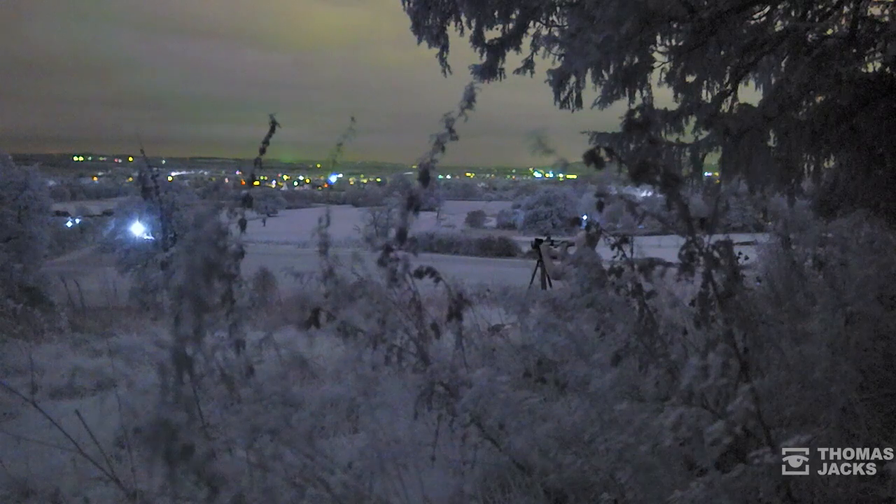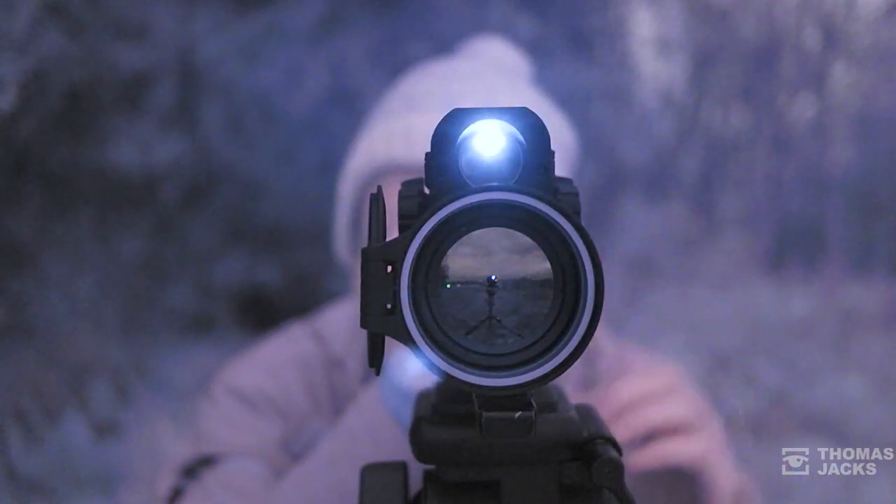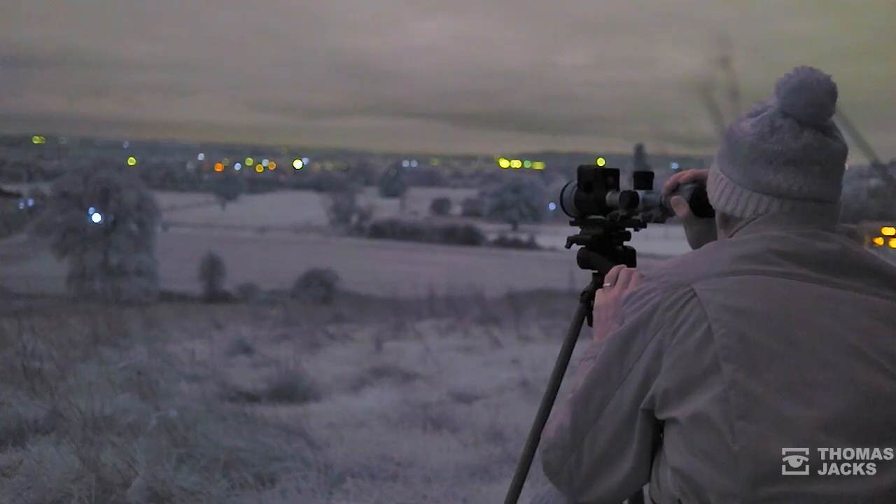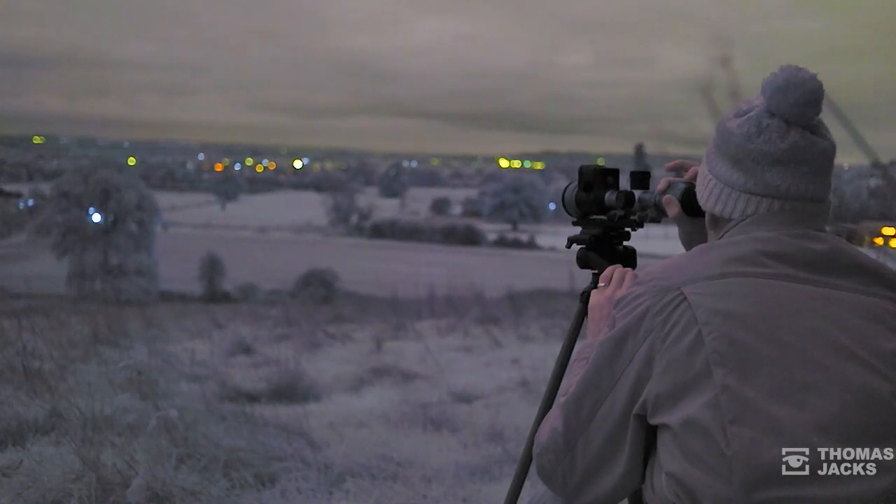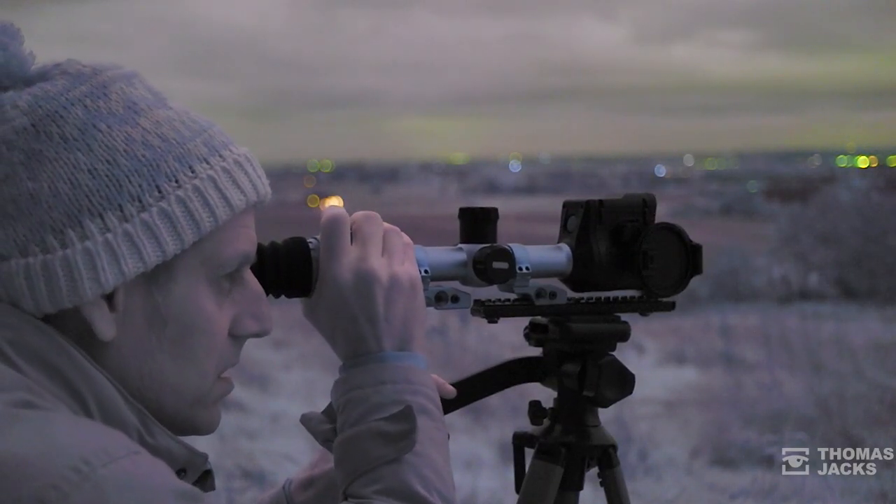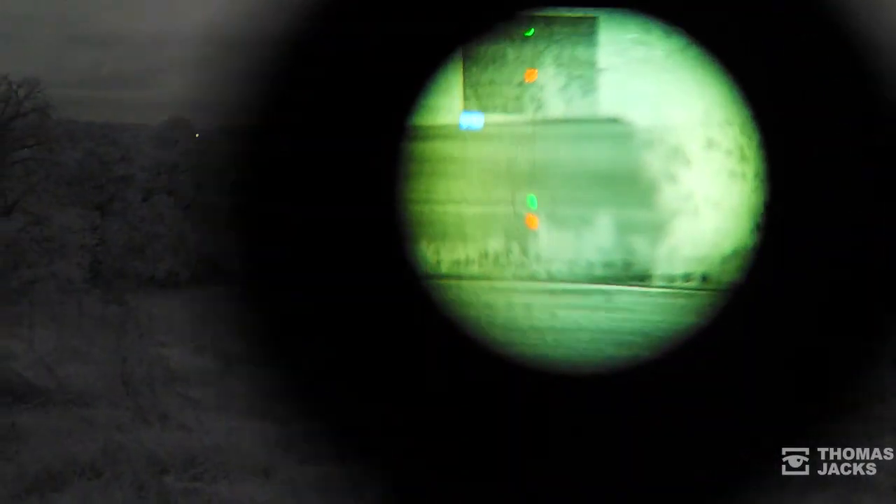It gets dark really quickly this time of year, too dark for my standard SLR, so it's over to digital night vision that can see the invisible 800-meter laser rangefinder, pinging the distance to do something amazing with a Pulsar ballistic calculator, all at the press of a button. Want to see it? Watch this.